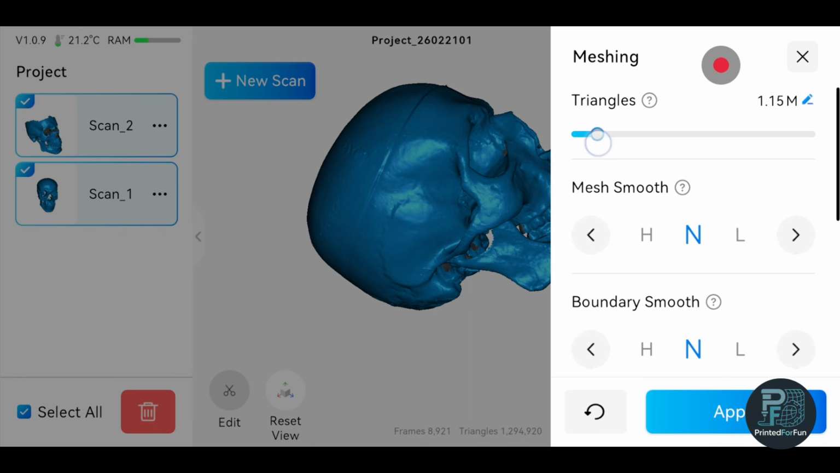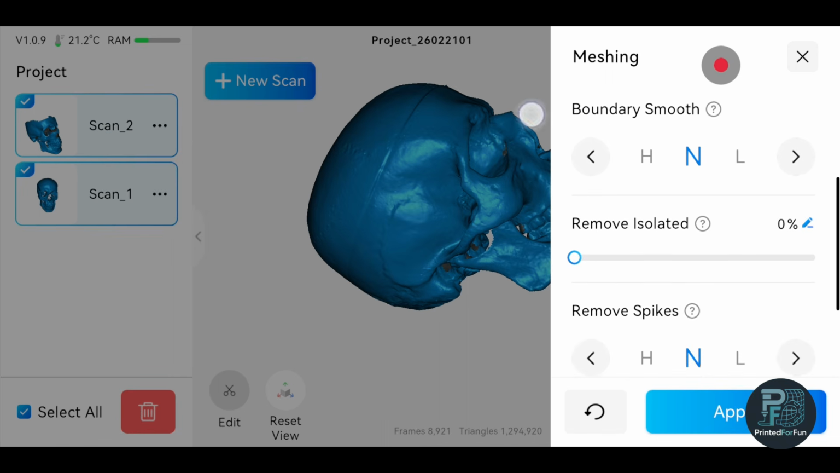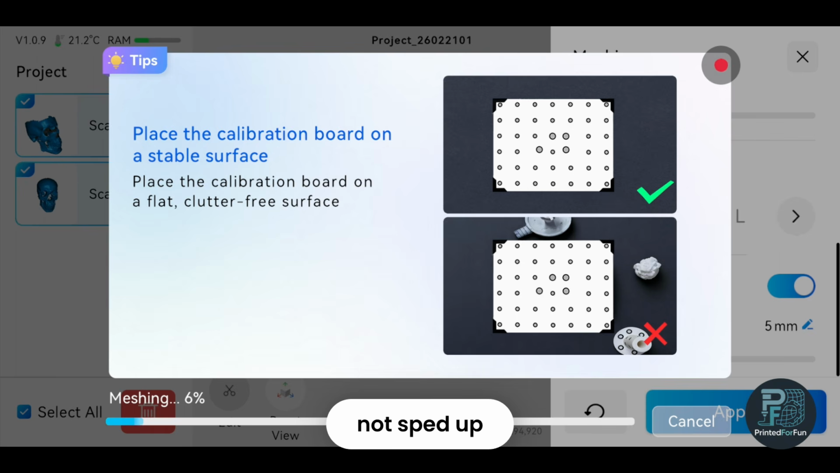I will leave the smoothing and boundary smoothing at none. Remove islands, none. Remove spikes, none. And the hole filling I will leave on, with a 5 millimeter perimeter size, which is very small, nearly pinholes, so they can be filled. So now the meshing won't take very long, I guess.